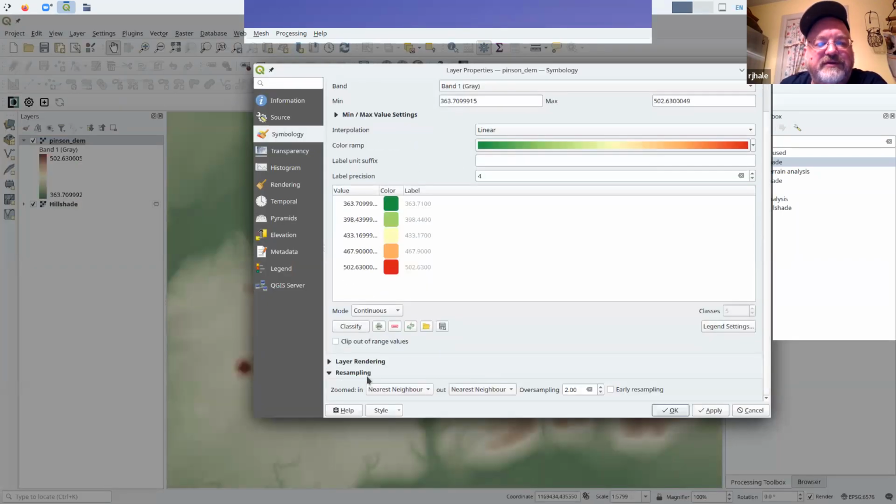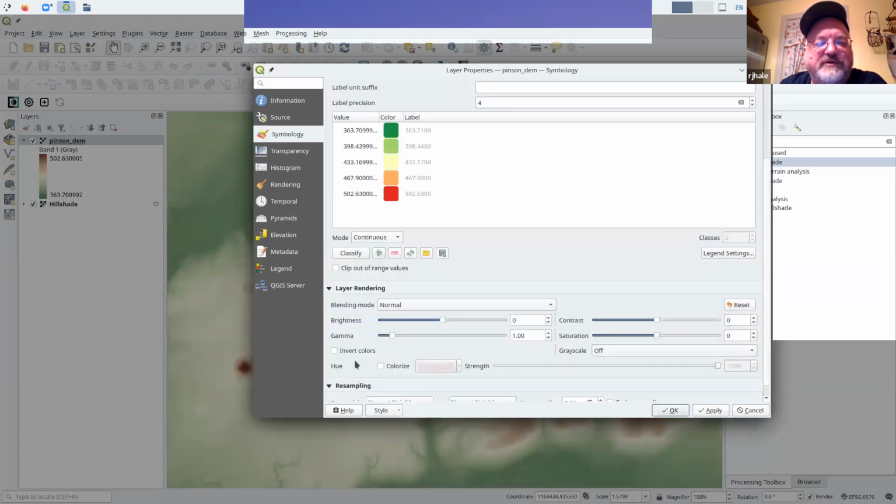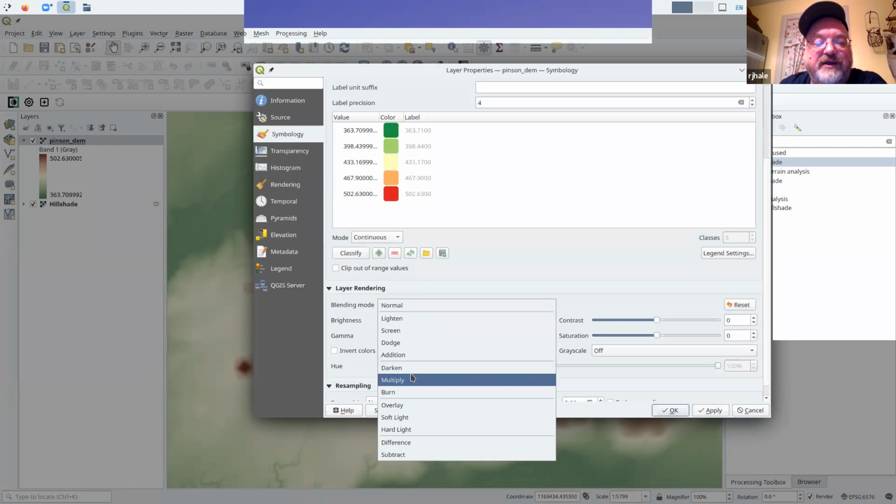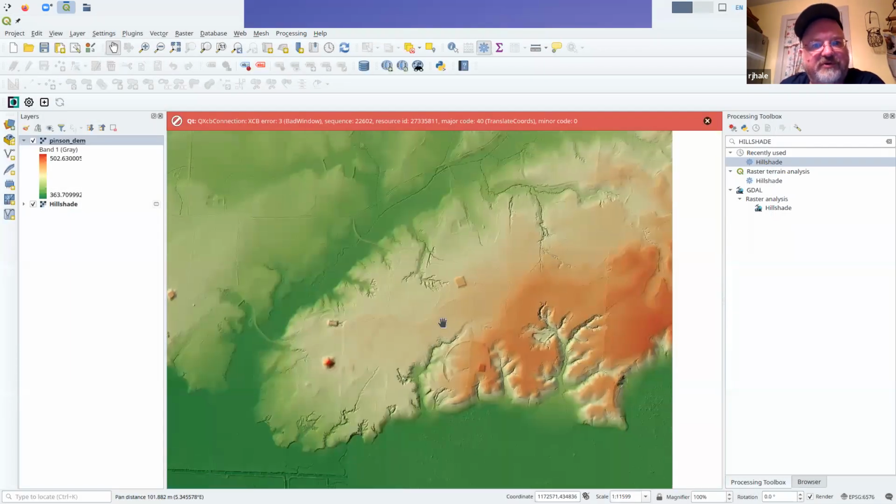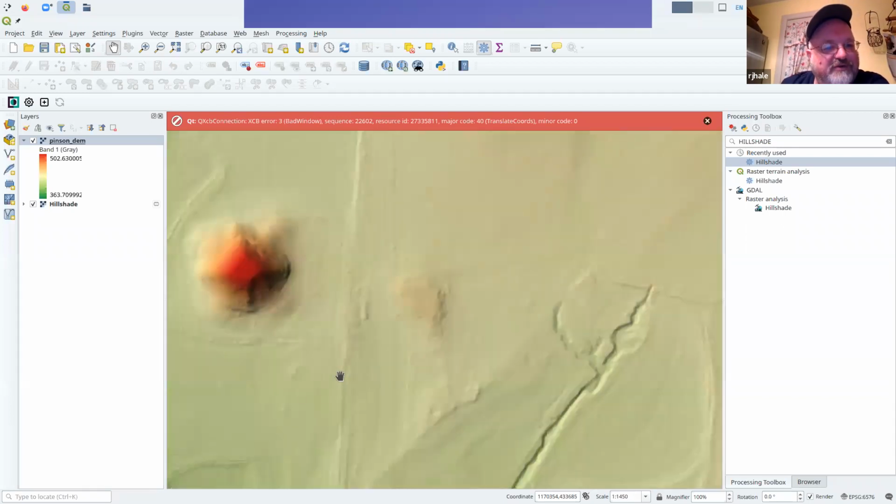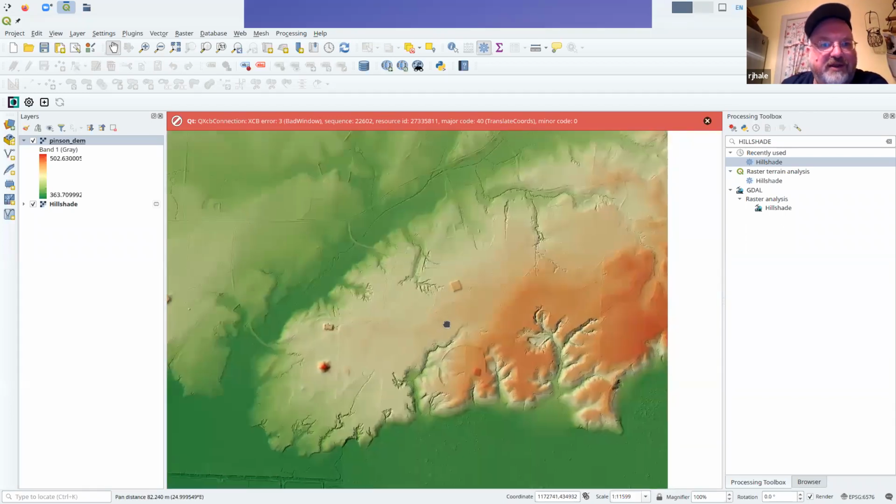And let's take a look at there. So what I'm going to do is add those two data layers together. So we're getting the DEM overlaying the hillshade, sticks out a little bit more, a little bit nicer, a little bit cooler. Again, this is all just base data from the LIDAR stuff.